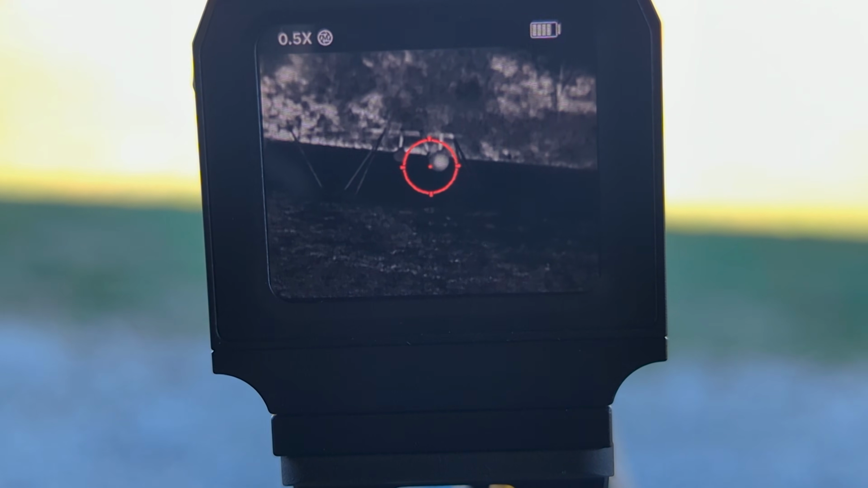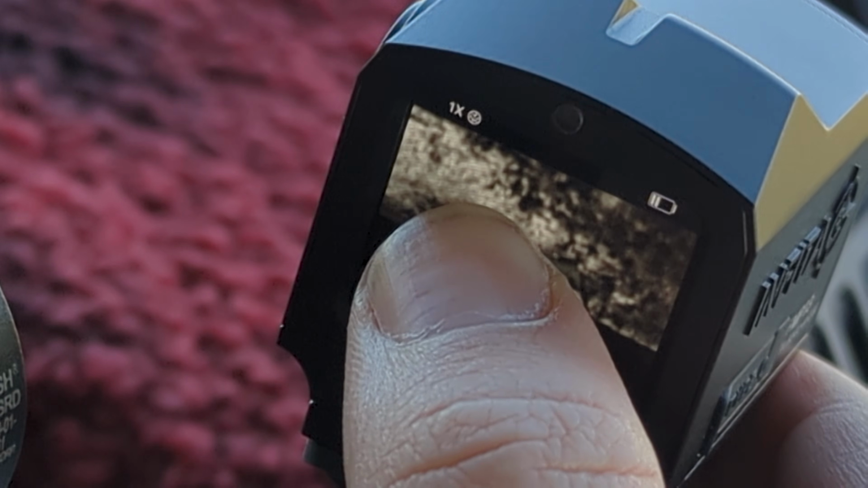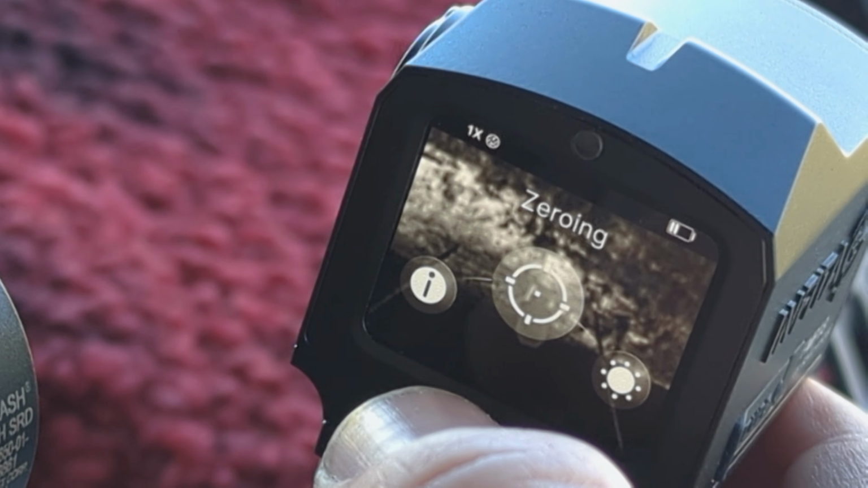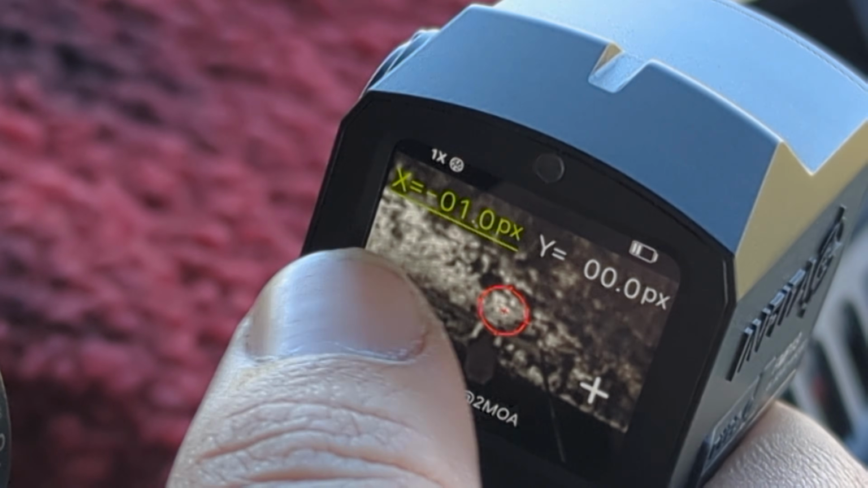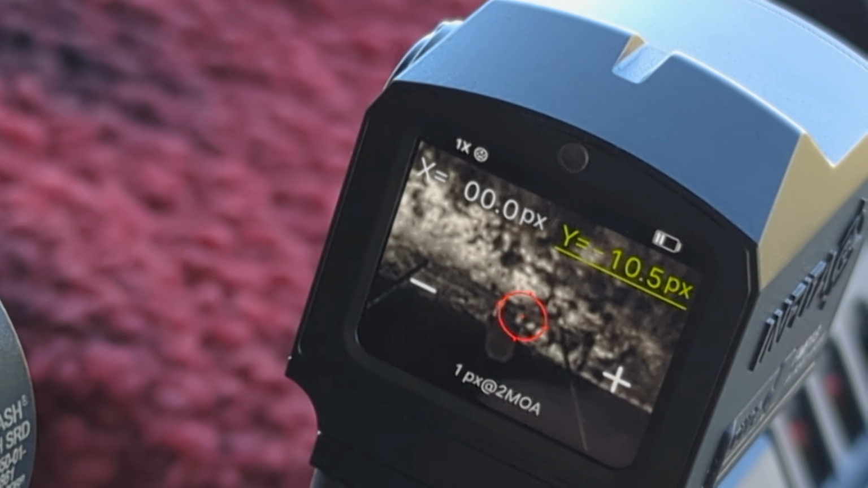So I'm gonna use this. All right, I'm gonna try and show this. So we have hold button for target, and then you pull up the menu. We're gonna do zeroing. And then in units of pixel, we can adjust. Oh, it gives you a little conversion there. 1 pixel is 2 MOA.